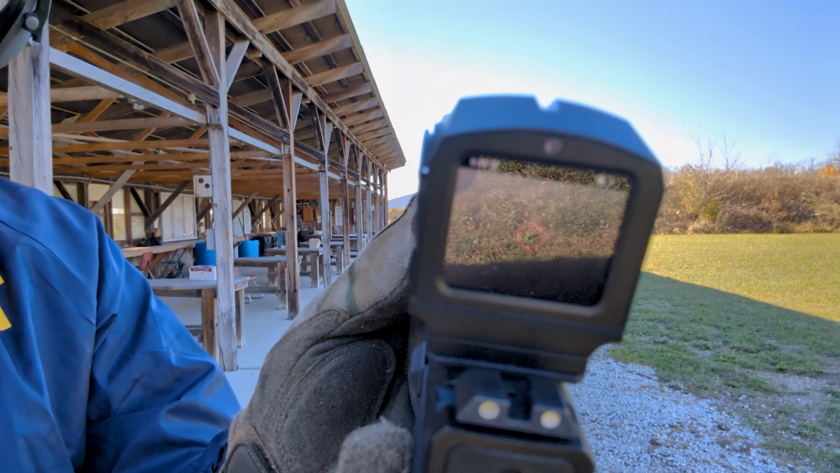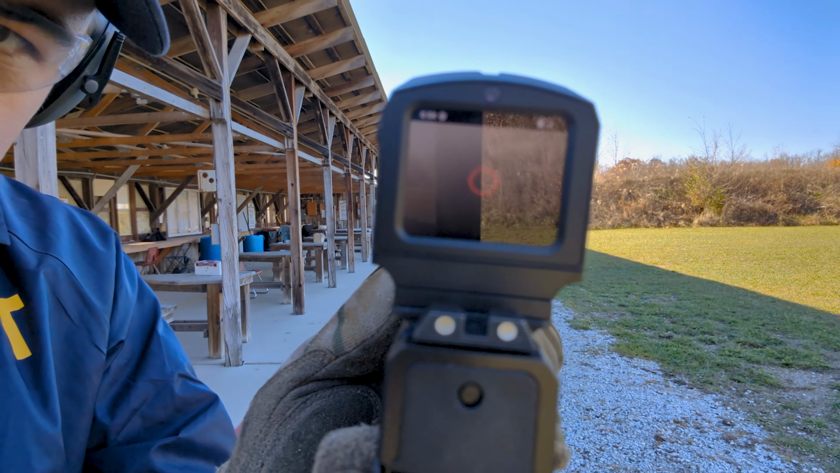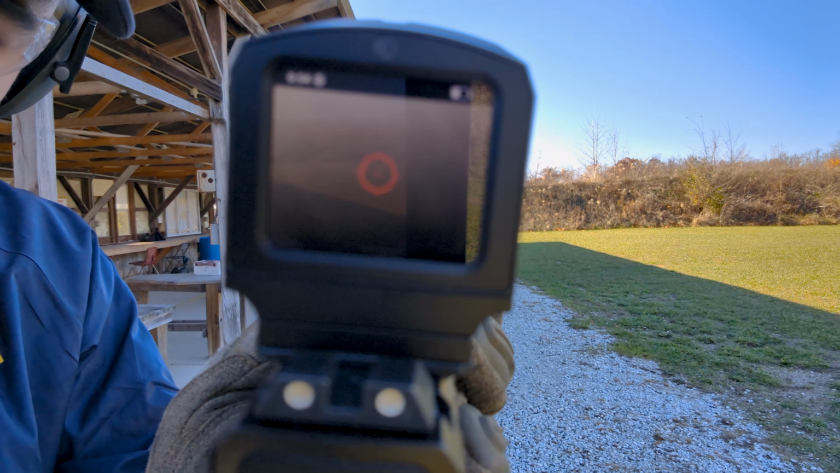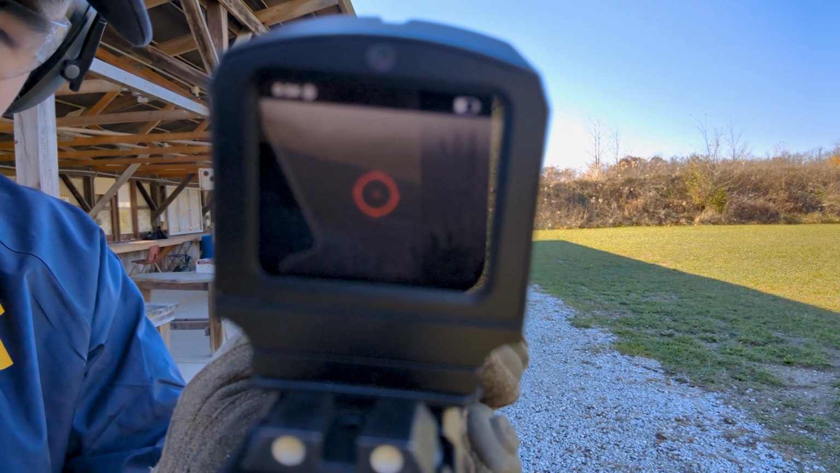Yeah, locked up again. I don't know if you can see it, it's totally frozen. It'll come back in a second. There it is.